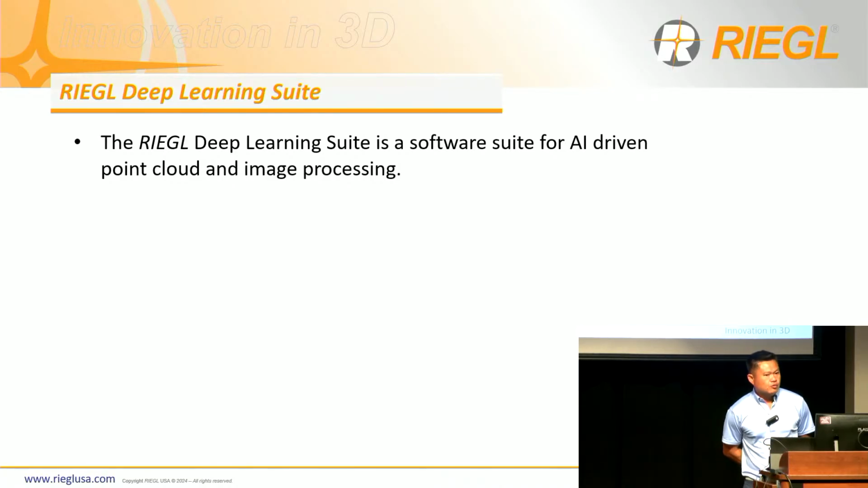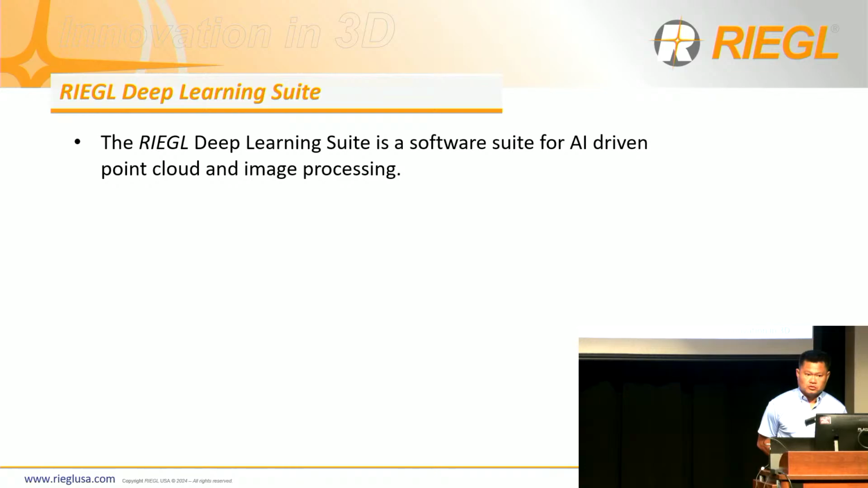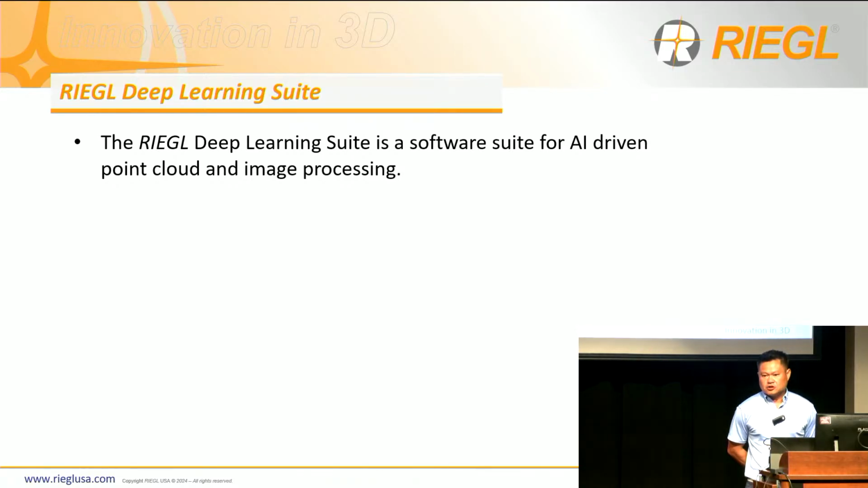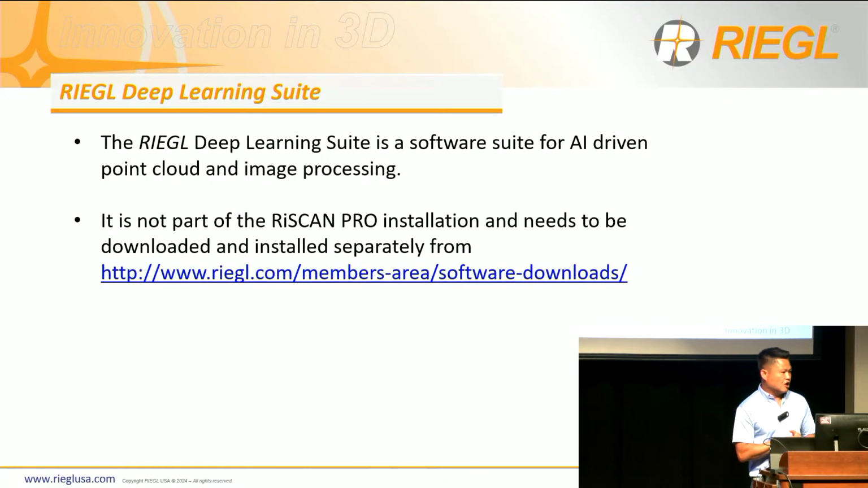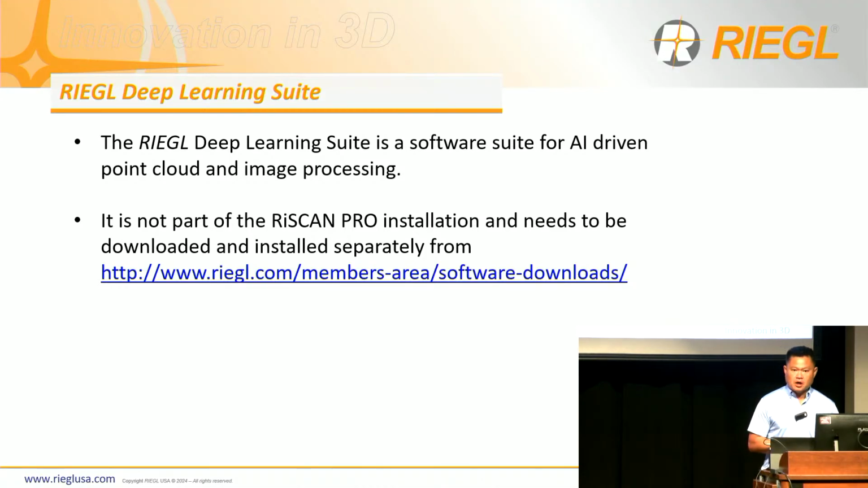But for the first time, we are now offering additional tools, such as classification, automatic target detection, and so on. It's a new development for Riegl, and more to come. It is not part of the software, so if you're a user of RiSCAN Pro, you can certainly download it on our members' website and install it, but it is license-based, and for more information, please contact or speak to some of our experts that we have available here today.